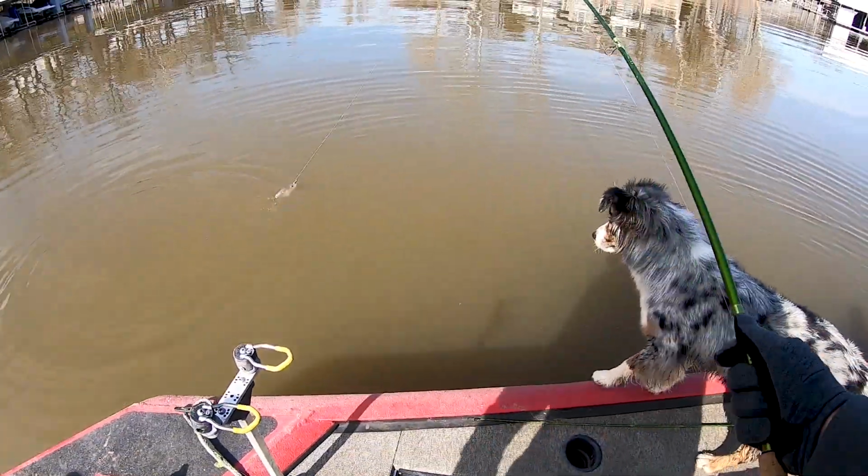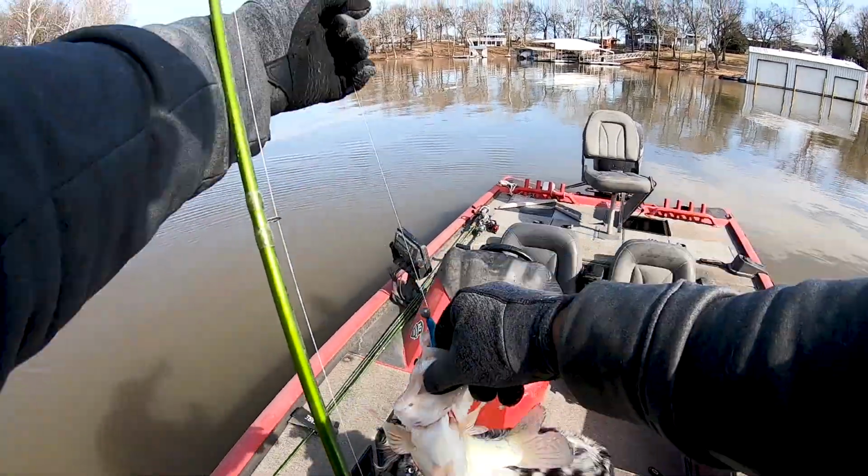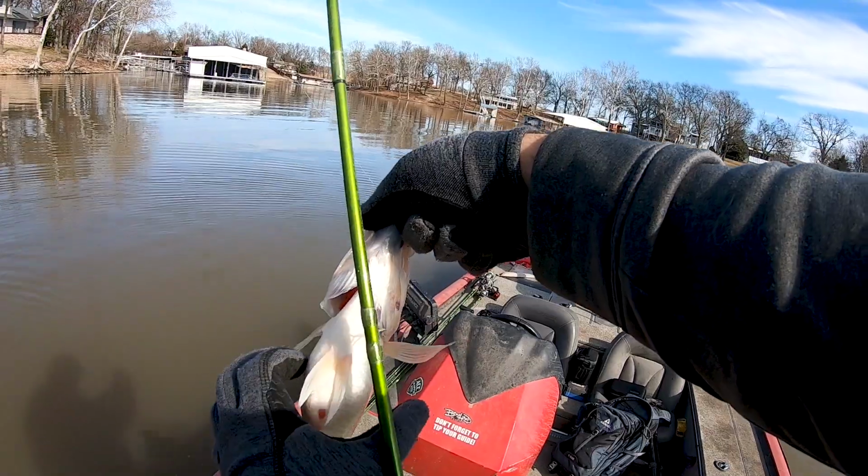Look at that crappie, guys. Look at that crappie. Come on in here, buddy. Give him a kiss. Look at the belly on that guy. Boom.